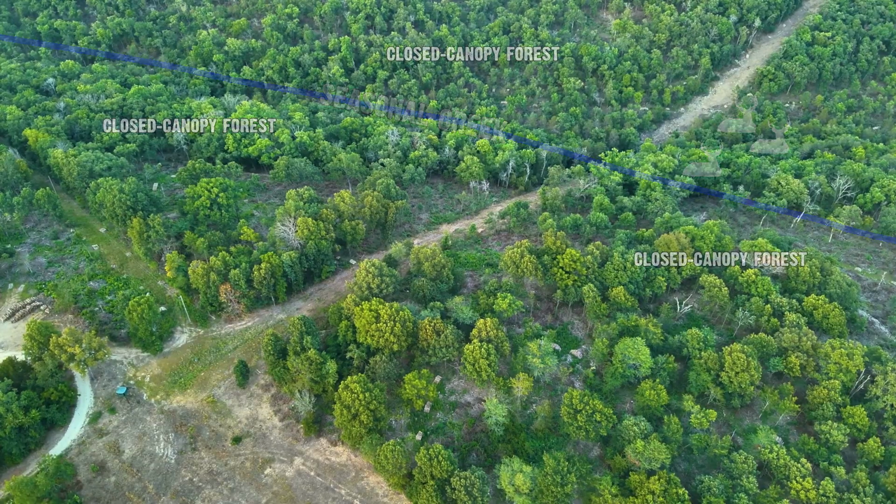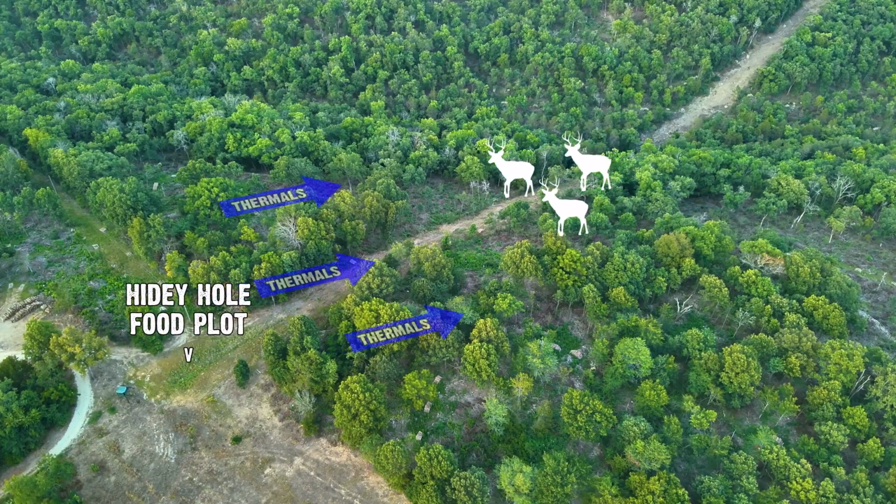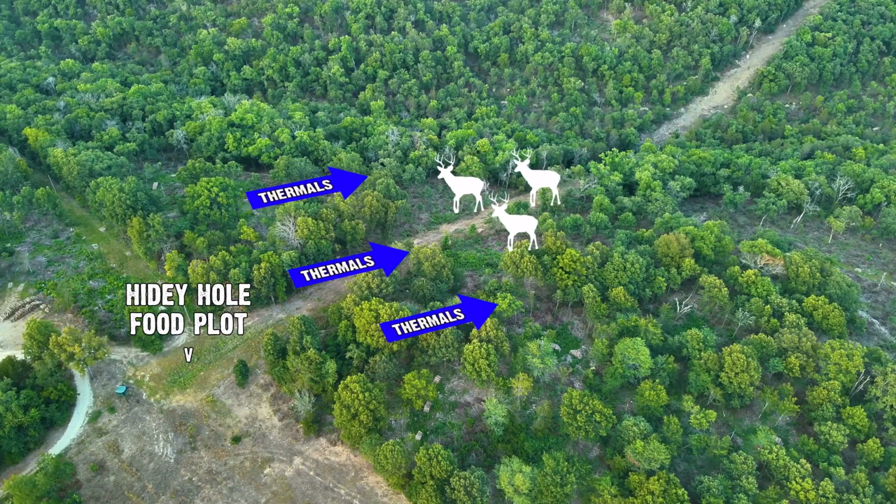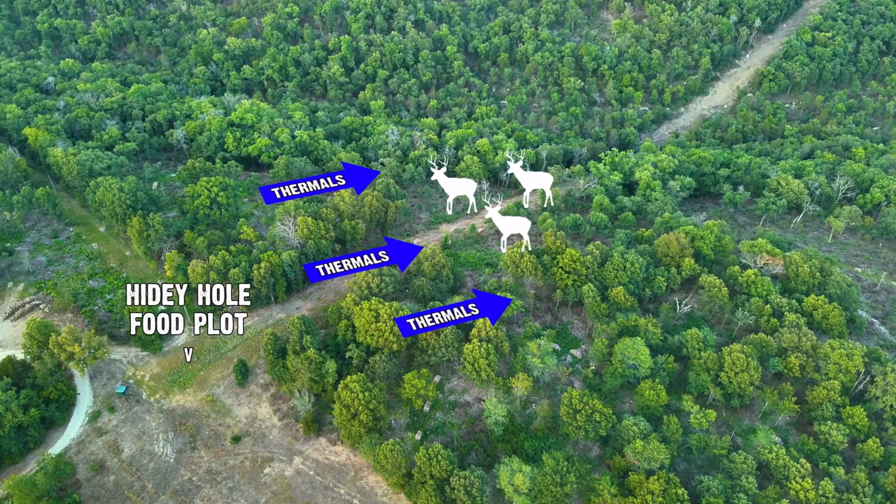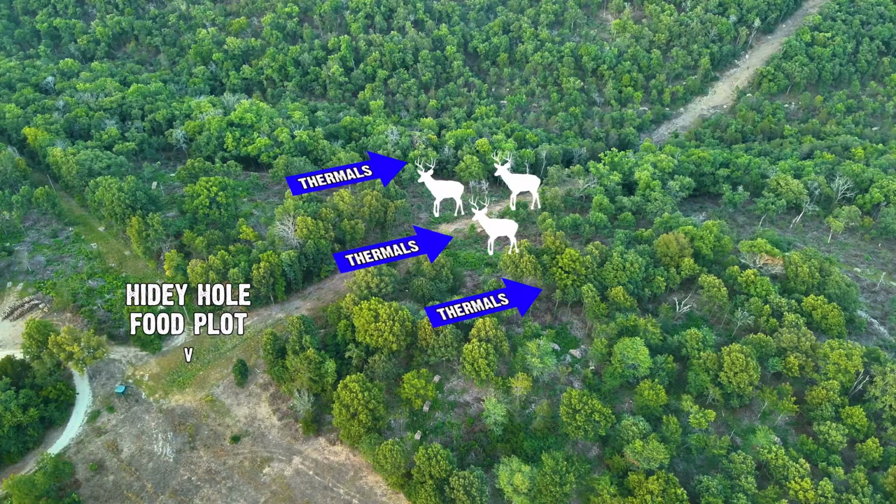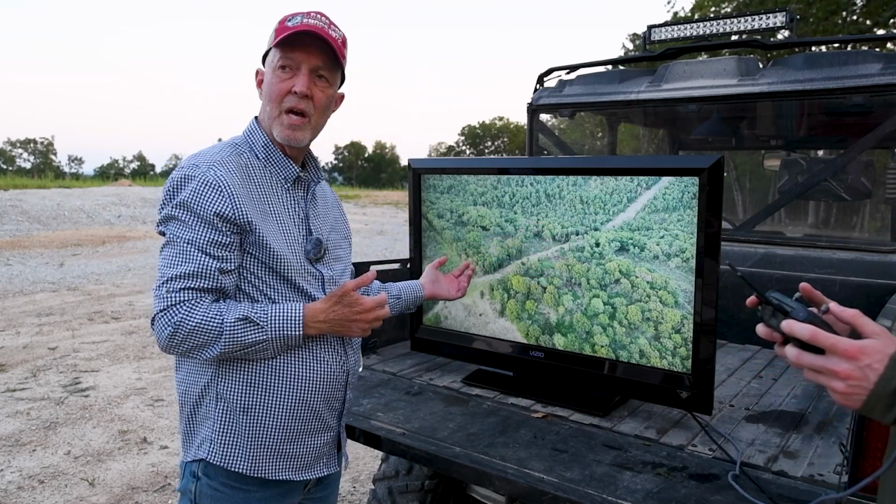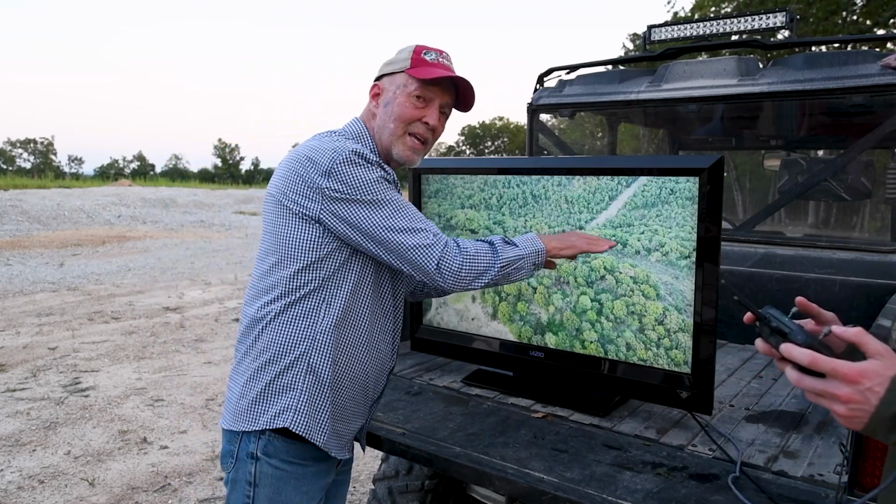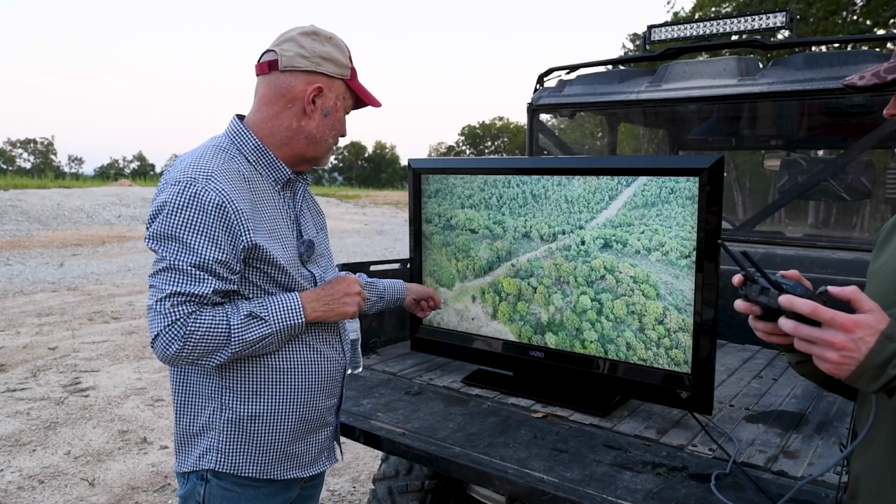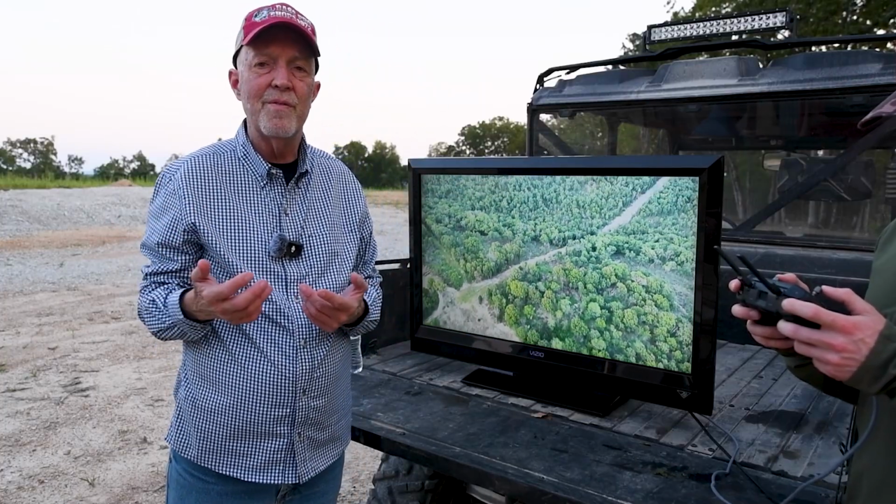And they're working up a very steep ridge to a hidey-hole we have on top of the ridge. Now the sun is right below the horizon, or about at it, so now the air is starting to cool, and as air cools, it goes down. So they're coming up the hill with those thermals in their nose. They waited because before that, heat was rising, and if they tried to walk up, they're not smelling anything up here. They waited till the thermals are sinking, and that puts the wind in their nose, and if you're hunting up here, unless you're in this redneck blind, your scent's going right down to them, and they're probably going to bust you before they get in view.